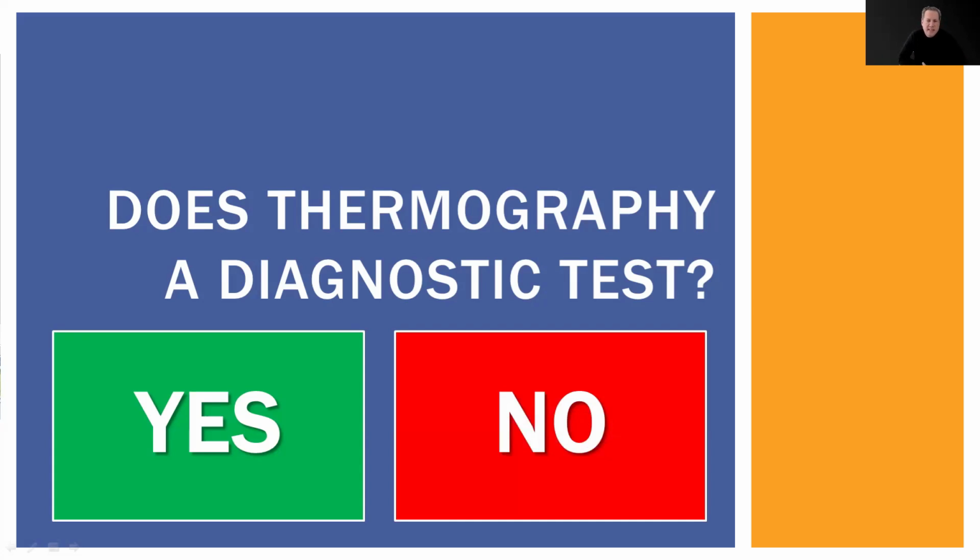What I want you to understand is that if the exam is not performed by a qualified professional for diagnosis, it is not diagnostic. The person interpreting the exam has to contextualize it with the patient's clinical situation. And what should this thermography be like to be diagnosed? Thermally controlled environment, correct positioning, analysis of region of interest.